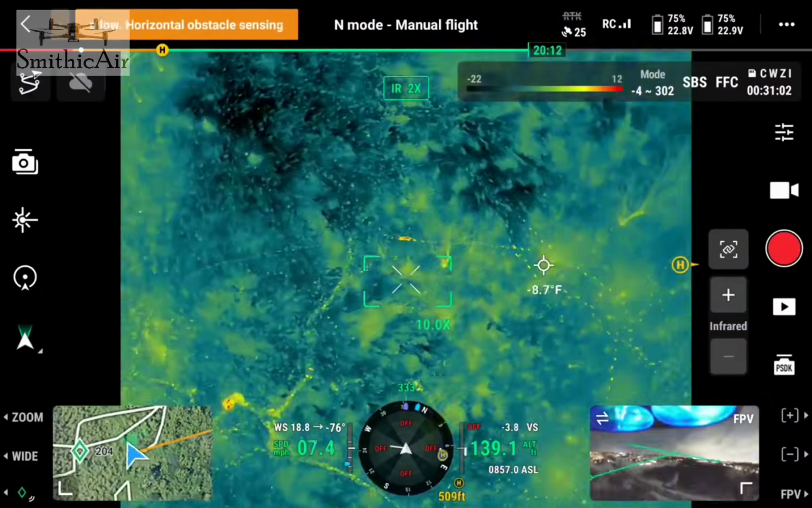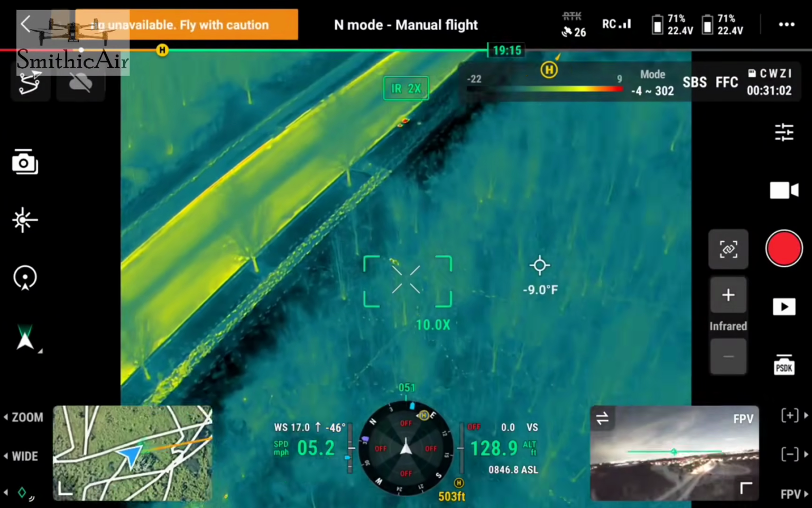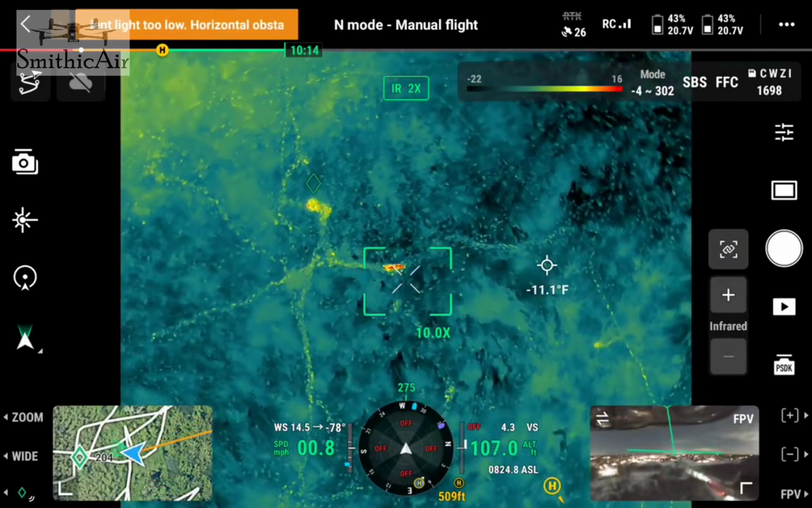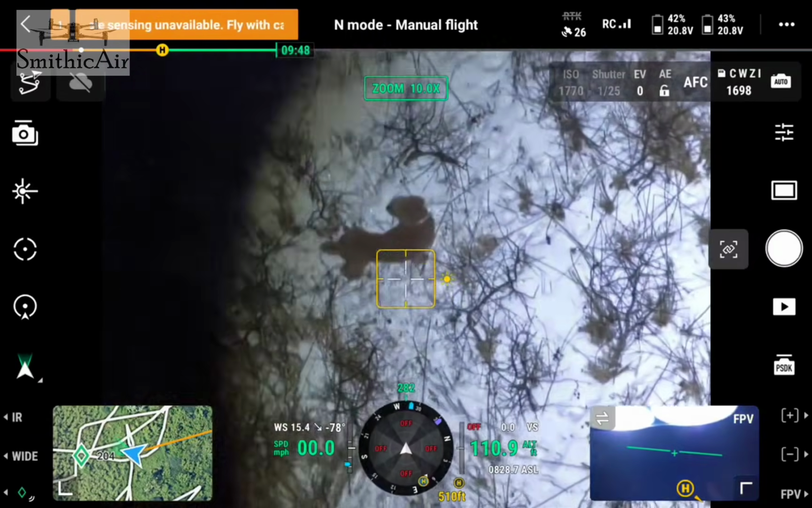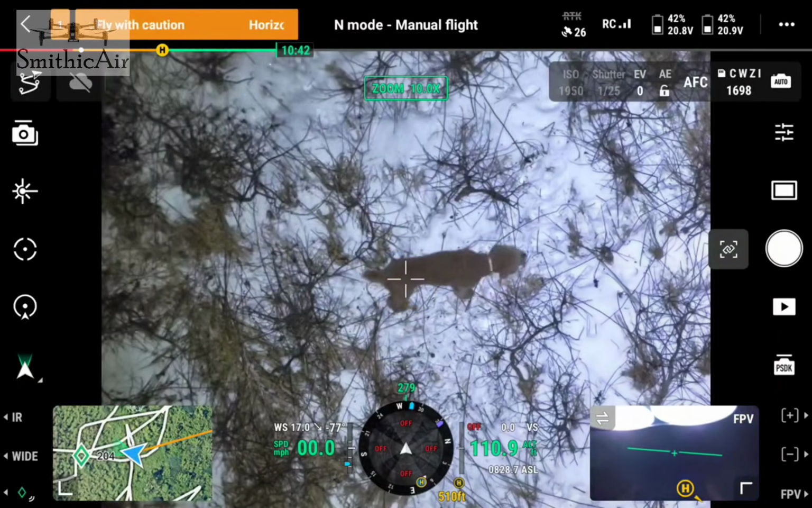So I was coming down quite low, and eventually the coyote heads off across the street to the north, and we forget about that for a while. So that luring attempt didn't work, and I just keep checking the status on the dog.